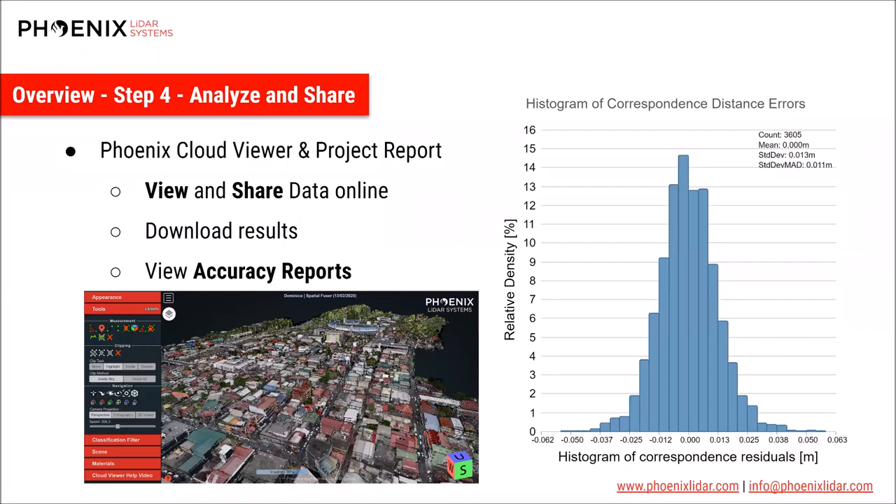The final step is really just to review and retrieve the results of your fuser pipeline. It's best to spend a bit of time checking the processing report and visually checking your point cloud in the online viewer before downloading. That way, if anything needs to be adjusted, you can restart your fuser pipeline with some different options selected. From there, you can download your data and move forward to any type of analysis that you need.